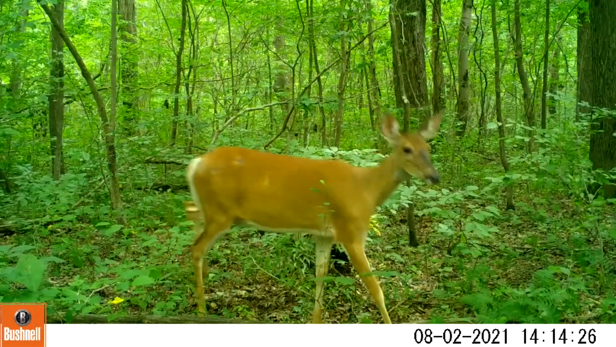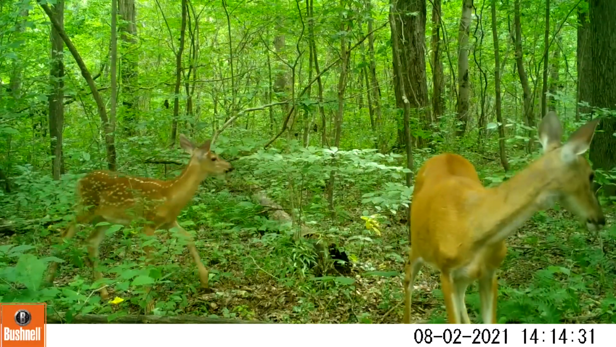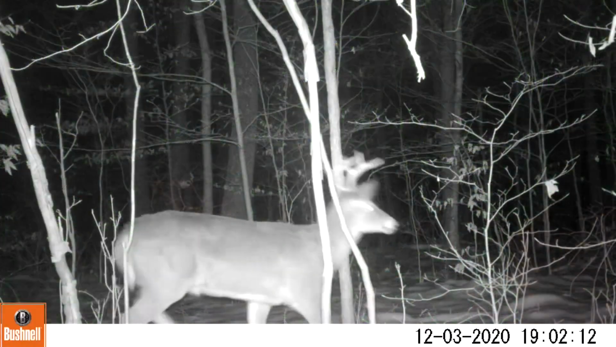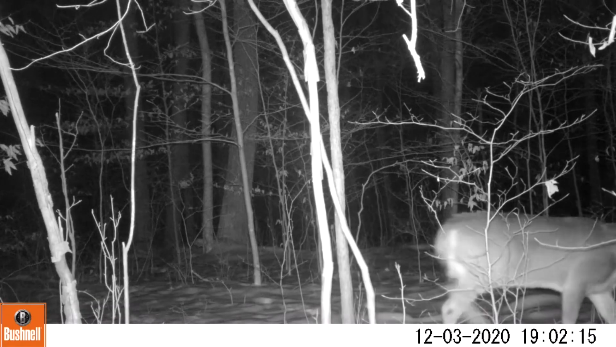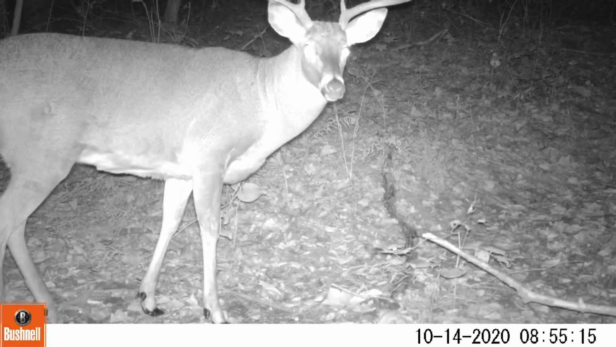The majority of the meat that we eat throughout the year comes from venison, and there's a very healthy population of deer that live out in these woods. We're not trophy hunters, and we're not really concerned with the size of the antlers on the deer, but I have to appreciate this massive buck that walked by the camera a couple of years ago.